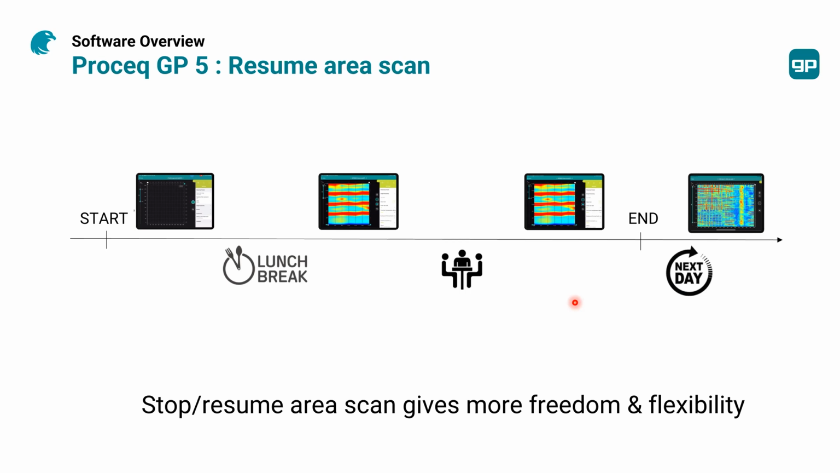And then if we see that we don't have enough time, or if we want to take a break, we can pause the scan data collection, and then we can resume from the point that we have stopped. And that's very important, again, for people who work in large areas, large concrete scanning.